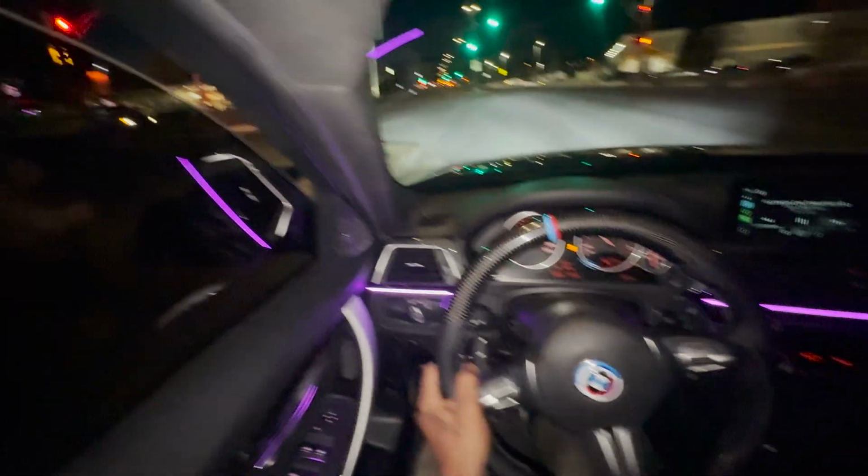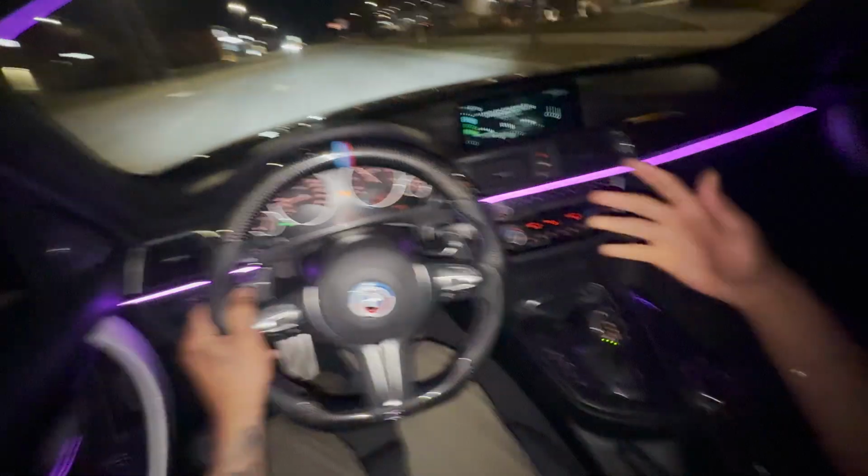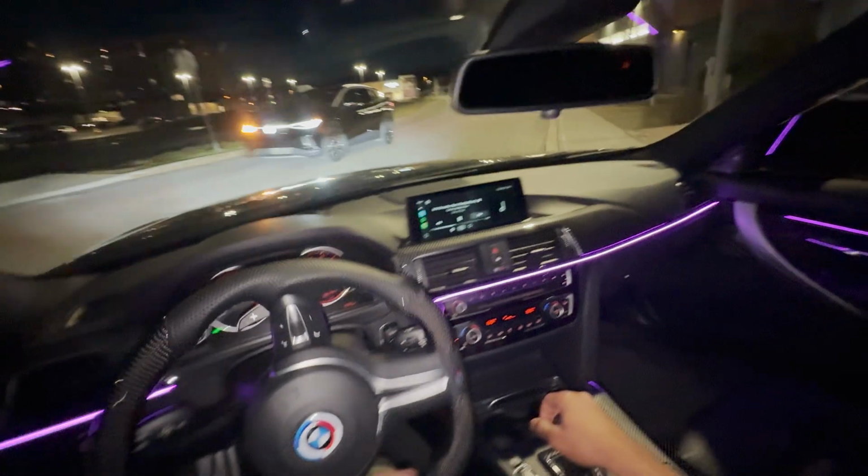BMW using his blinkers. People actually comment about that. I don't know, I don't care about the trend about not using blinkers. I always use my blinker. Stop the cap. Mostly, sometimes I don't, but I mostly use it. 95% of the time I'm using my blinker.